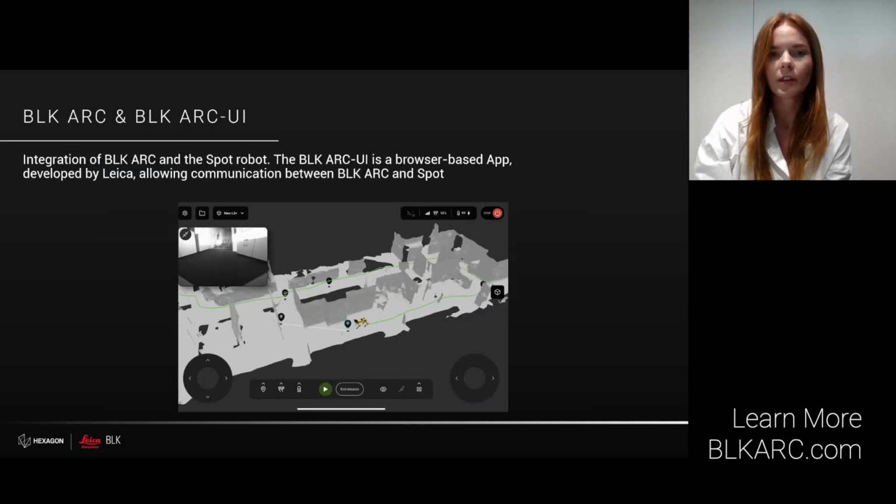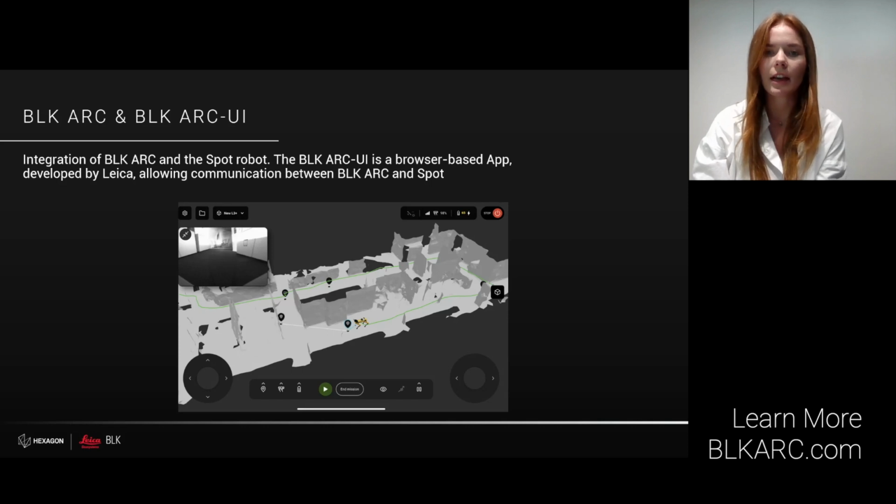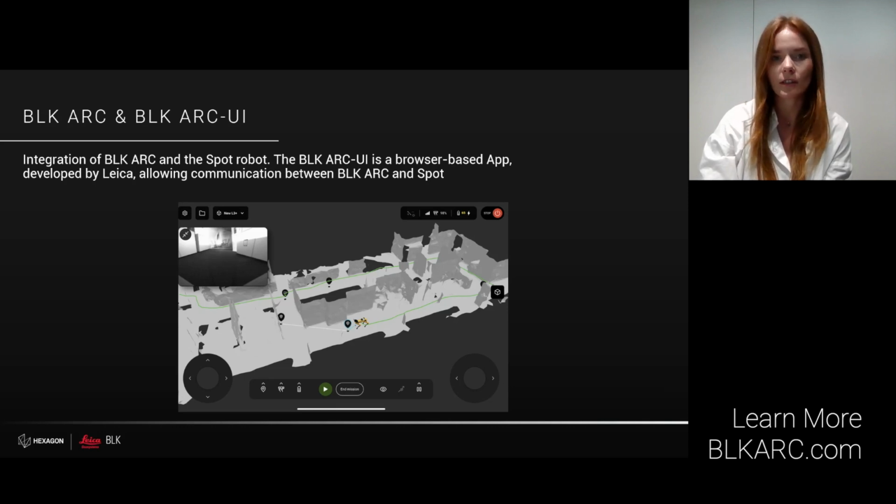The second solution available for BLK ARC and Spot is the BLK ARC UI. It is a browser-based app that enables users to control the Spot and the BLK ARC manually, as well as plan and execute autonomous indoor and outdoor missions with the integrated GNSS payload.